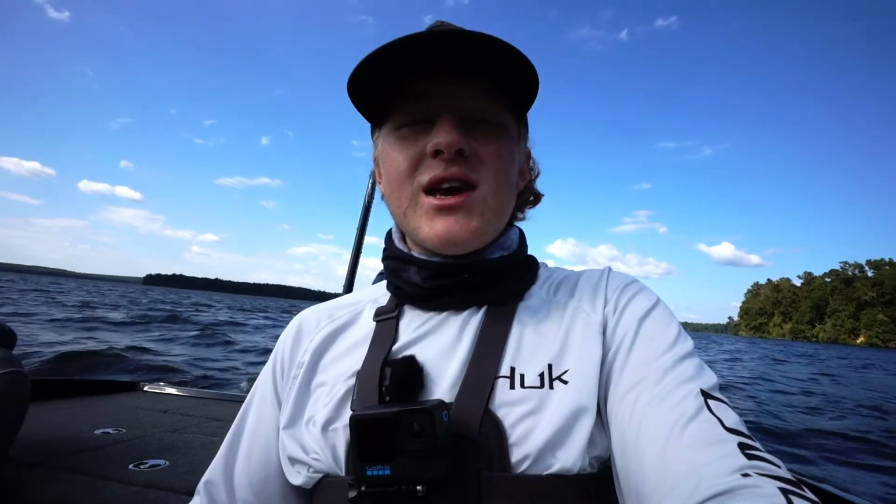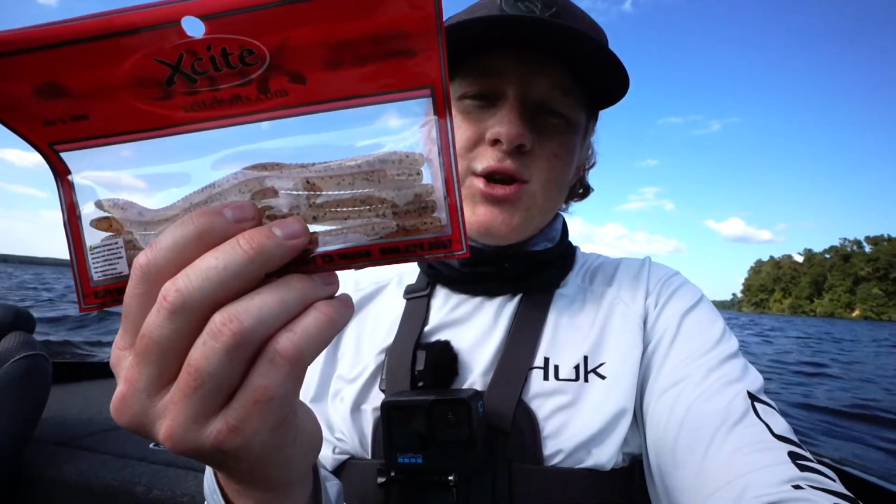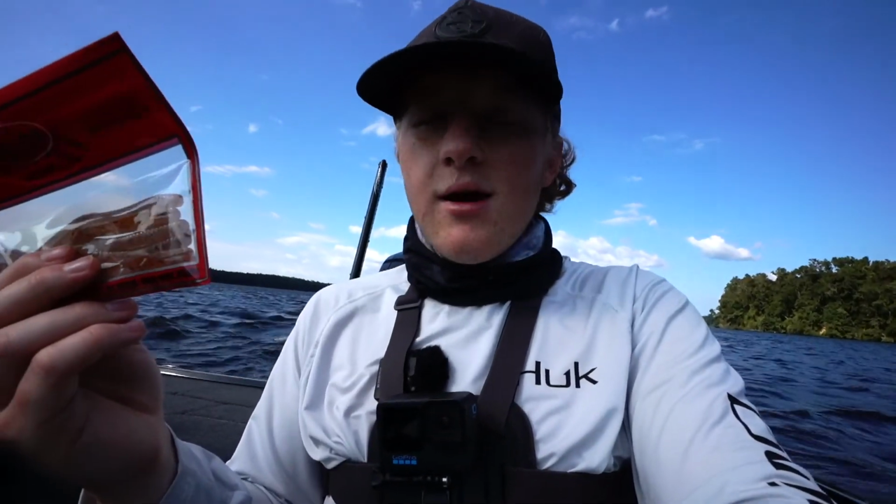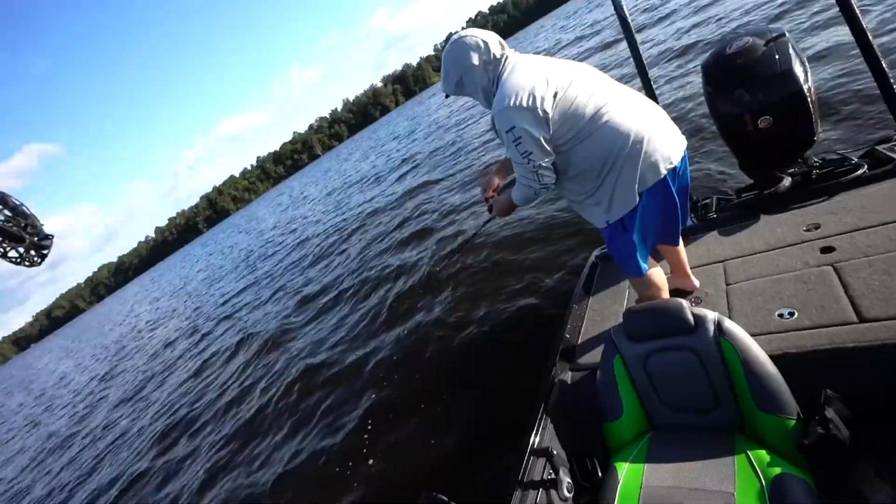We're gonna go scan some more spots and find some more fish. And I'm gonna put these suckers on that drop shot, and throw it right in front of their face, and they're gonna freaking munch it. So let's go. Got the net?